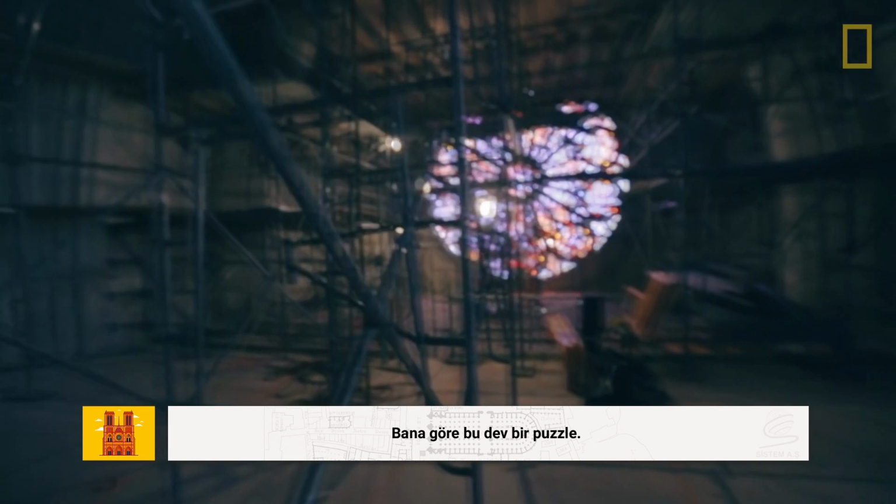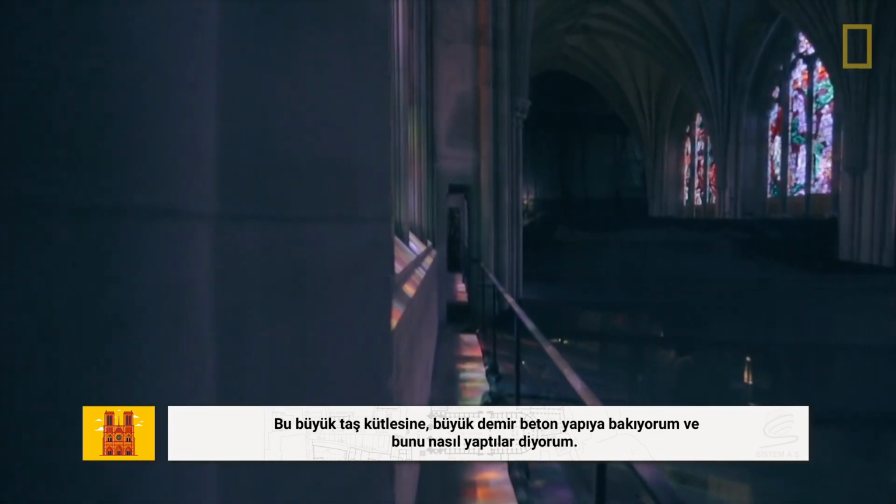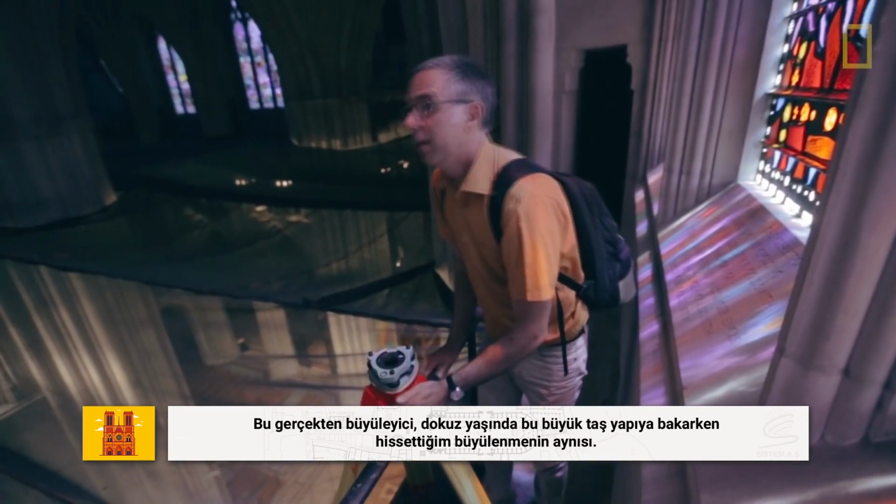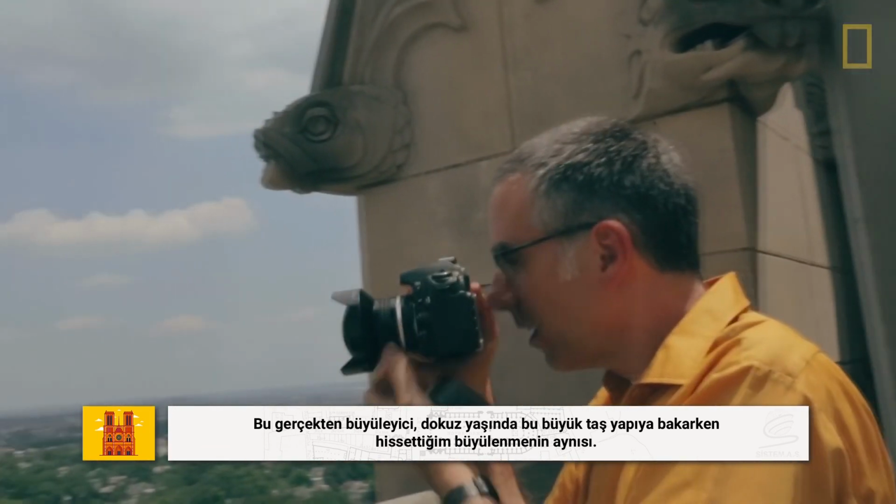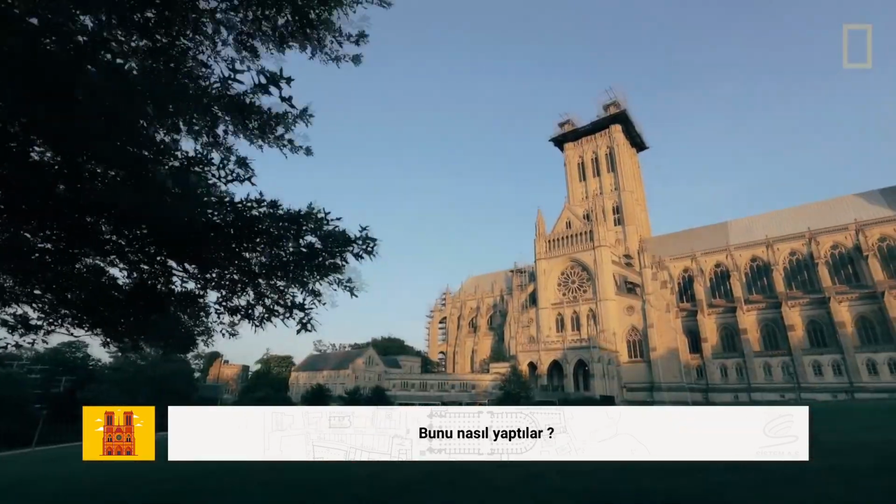For me, it's a giant detective puzzle. I look at this big stone mass, stone, iron, mortar, whatever, and I try to say, well, how did they do it? It's the age-old sort of fascination that really goes back to the fascination that I felt as a child and a 9-year-old kid looking at this big stone building, Notre Dame, and saying, how did they do that?